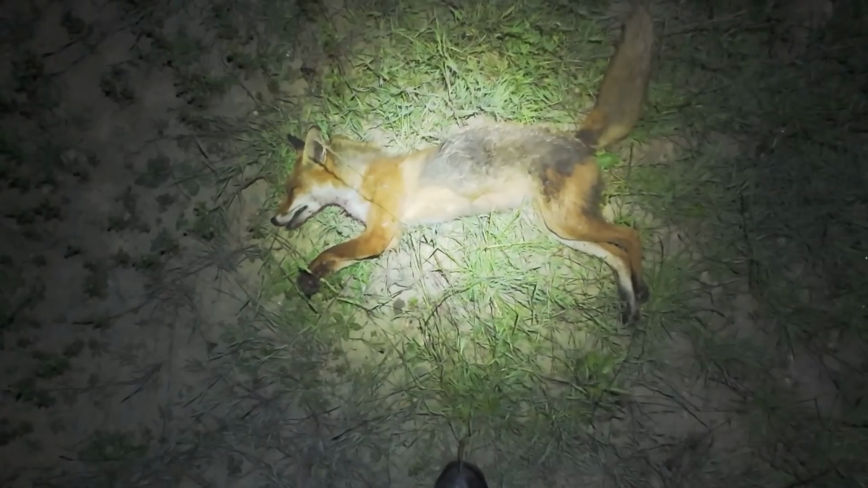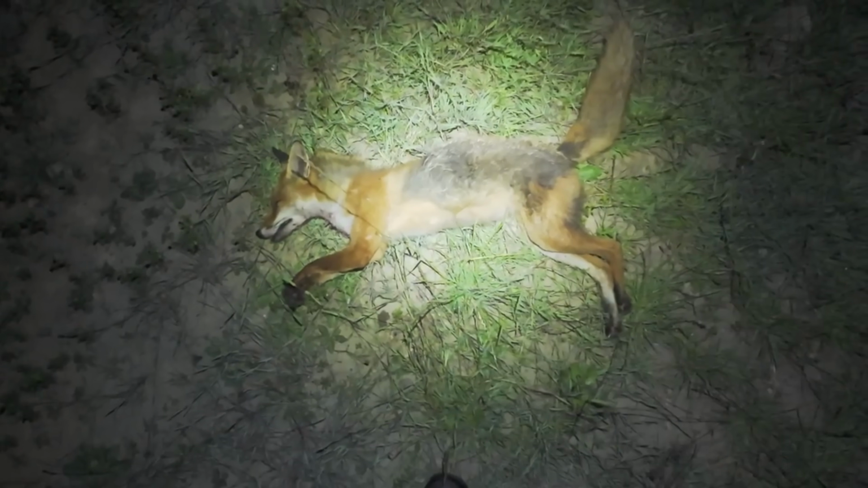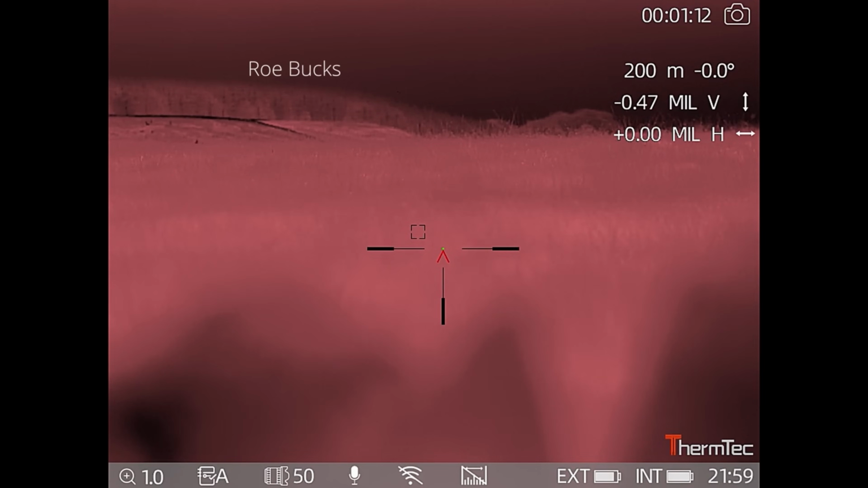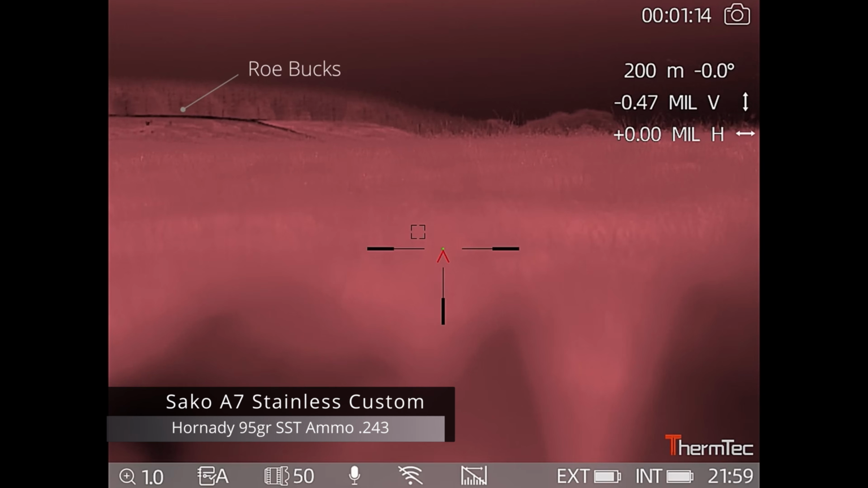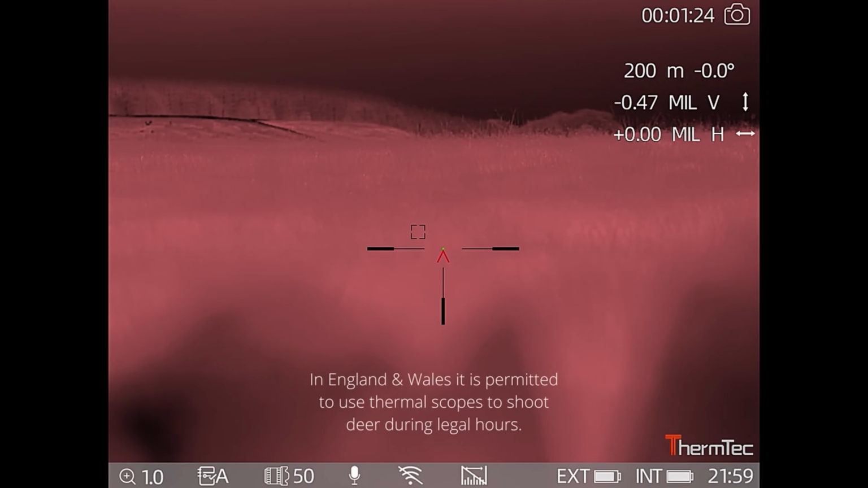Right, I'm back at the truck and this one's just a youngster. It's probably one of the cubs of the vixen that I shot the other week. Right, I'm behind the wall and I'm using the caller. If you just saw at the left of the screen there's actually two bucks and they're absolutely steaming in. They're trying to beat each other.